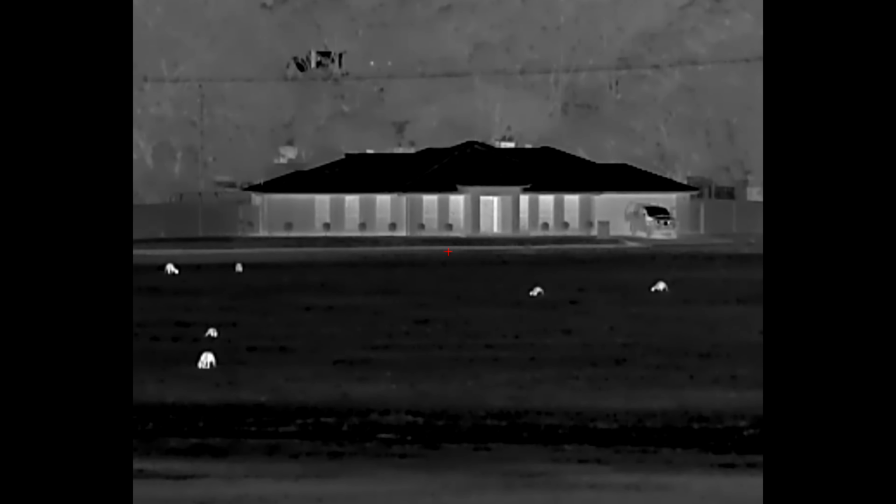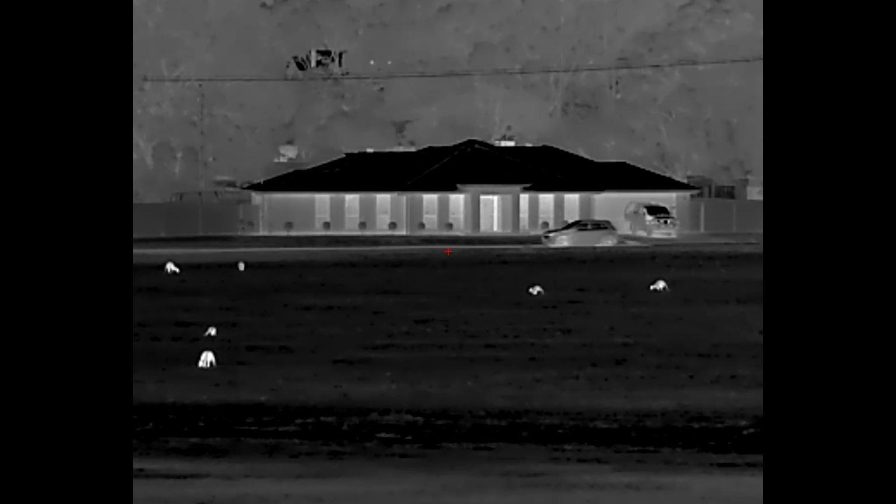And I'll bring this up now. I typically will go max about 7 normally. So I'm just letting you see that there. This is at 7 times zoom. And then we'll take it up more to the extreme end, which is probably about 14. And this TS60 also, you can go up to 16 times zoom.